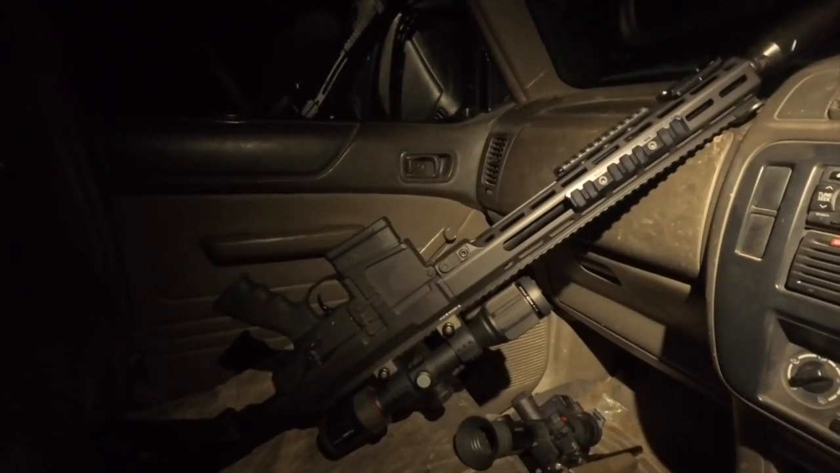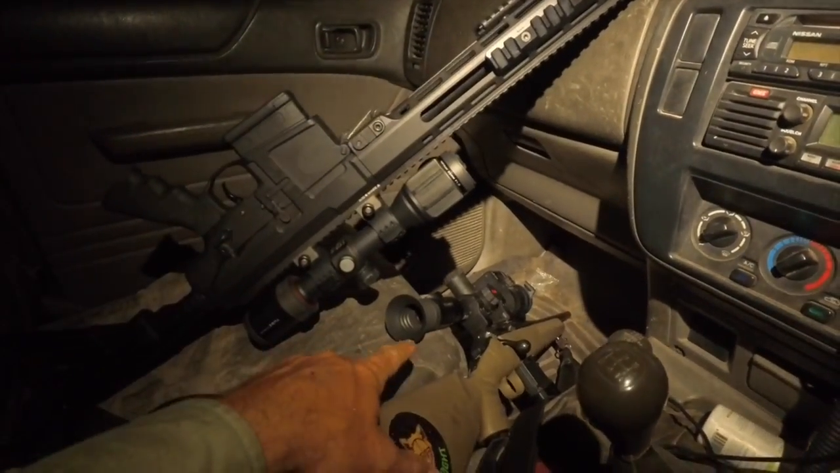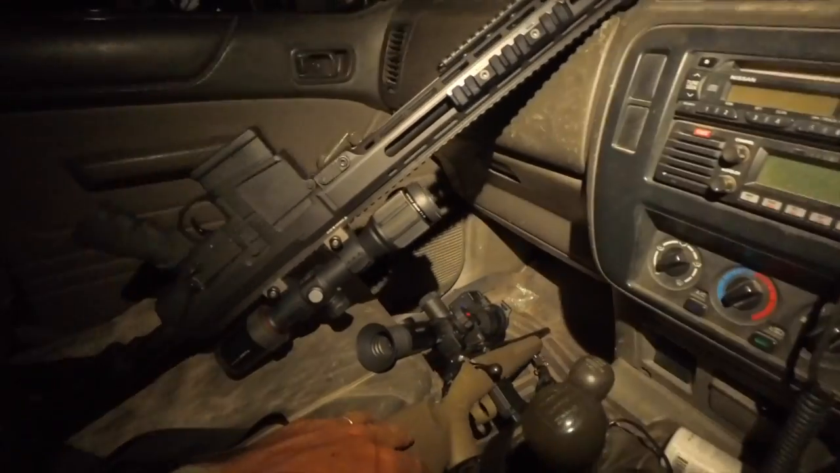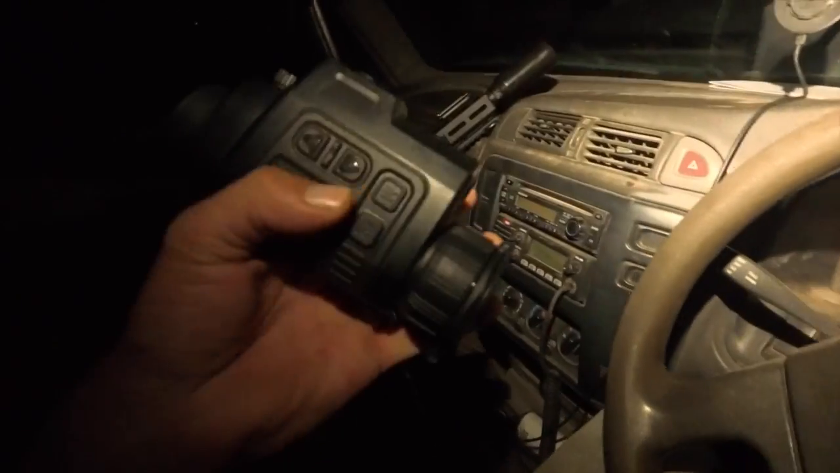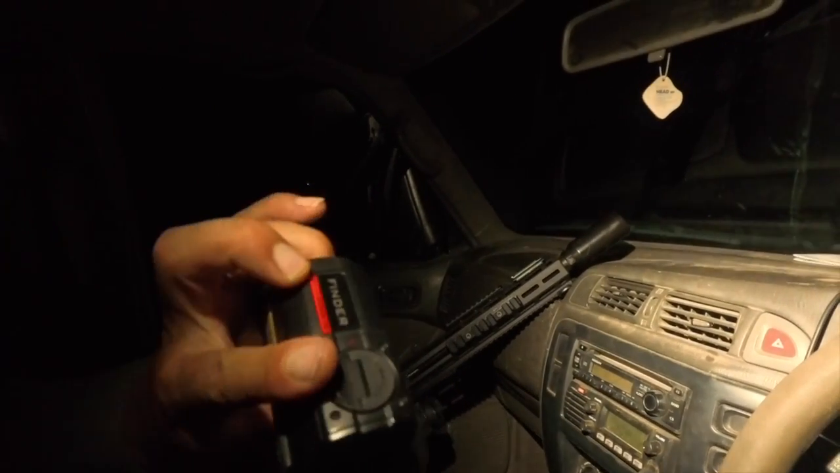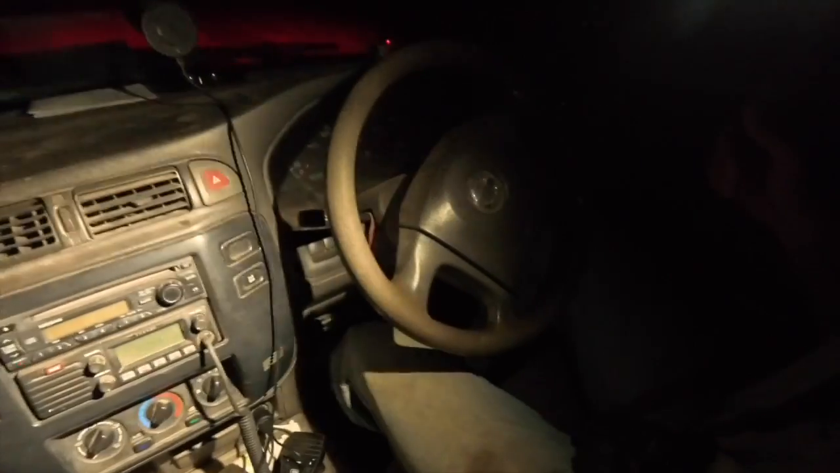I've also got my 2D3 with the Thermion XP50 Pro LRF on top of that, and I'm using the scanner, the Finder FH35R from Infiray as well. So I'm really kitted out tonight. Anyway, enough talk.